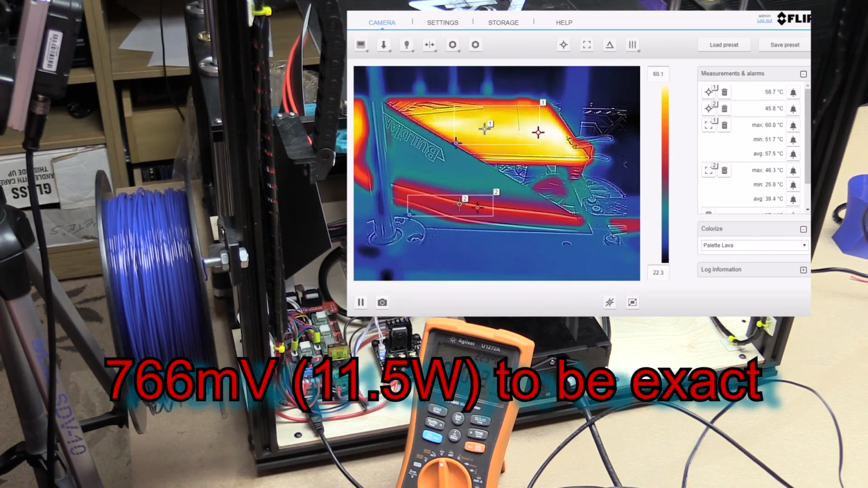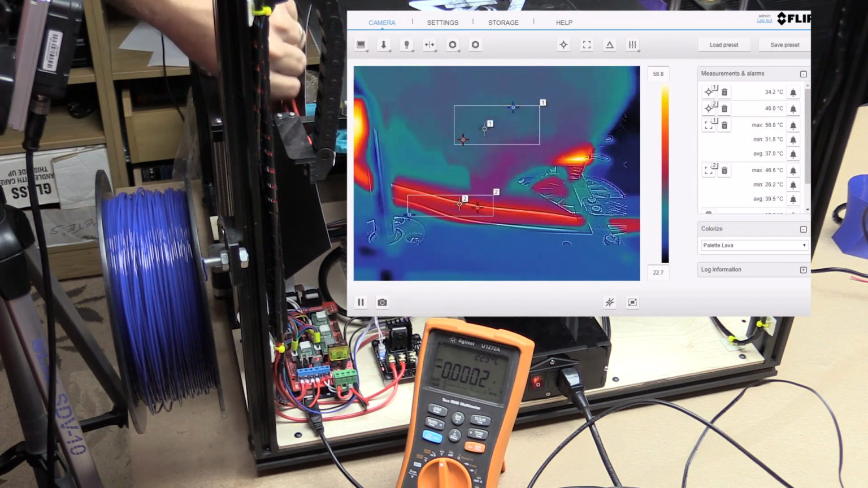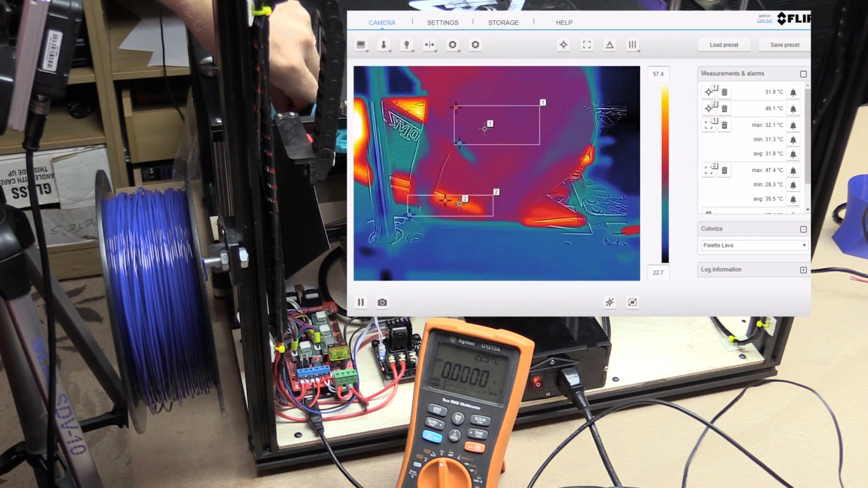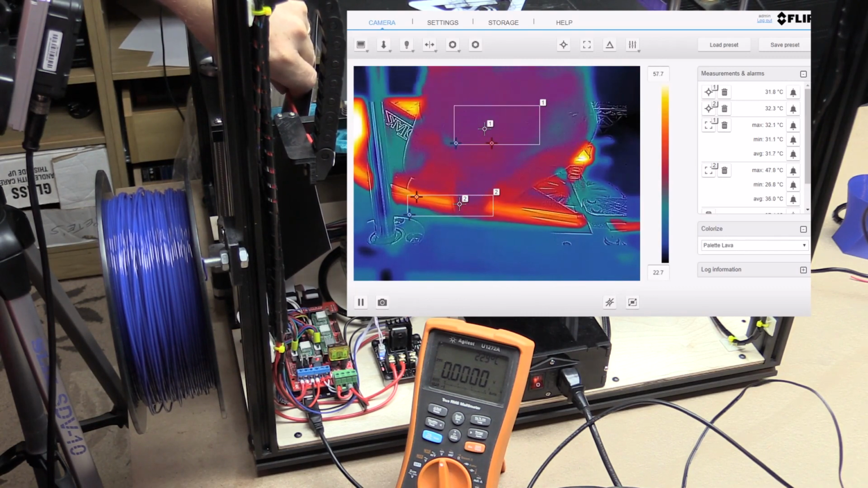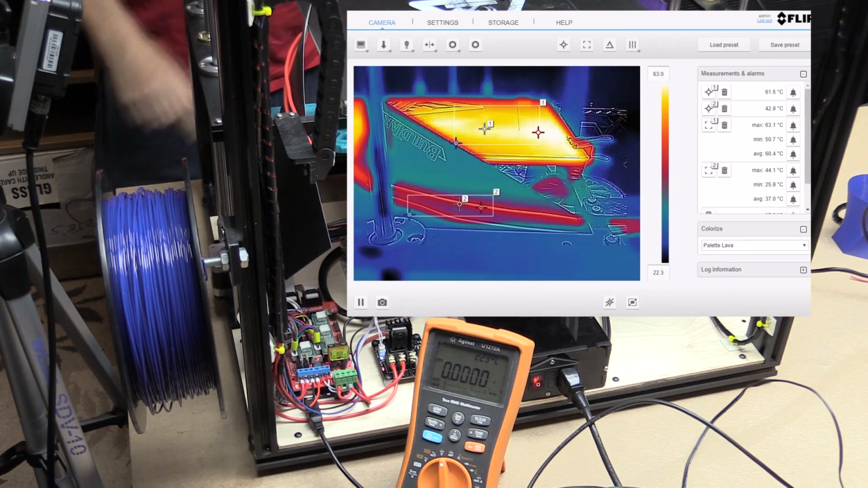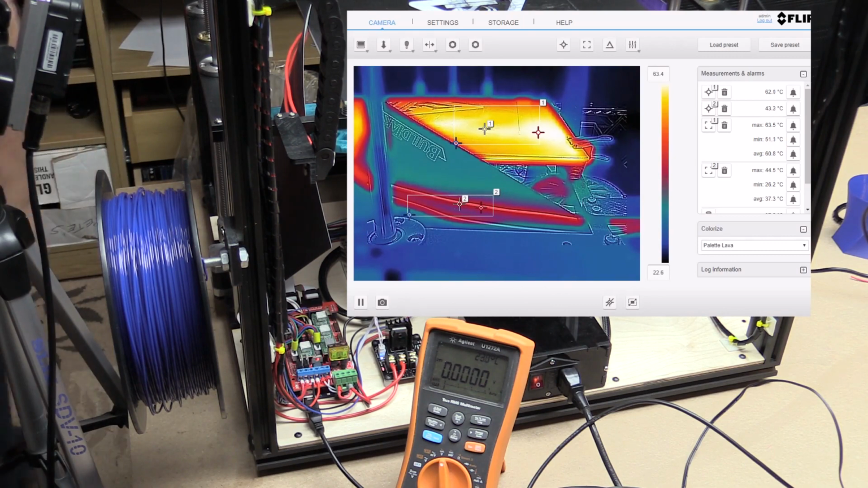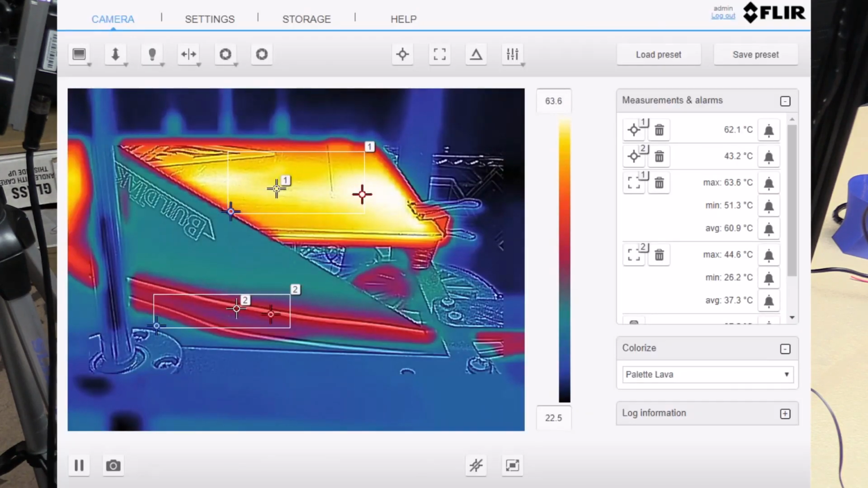Never mind the MOSFET, it's not going to be dropping much, we already measured that. And these wires are decidedly warm and starting to get quite floppy. I can feel the heat in them. According to the display we're at 76 degrees, so measuring with the thermistor, we're up to 77, so it's still creeping up on 20 volts, but it has slowed down. And according to the thermal imager, the heat bed, sitting on the top surface, we're at about